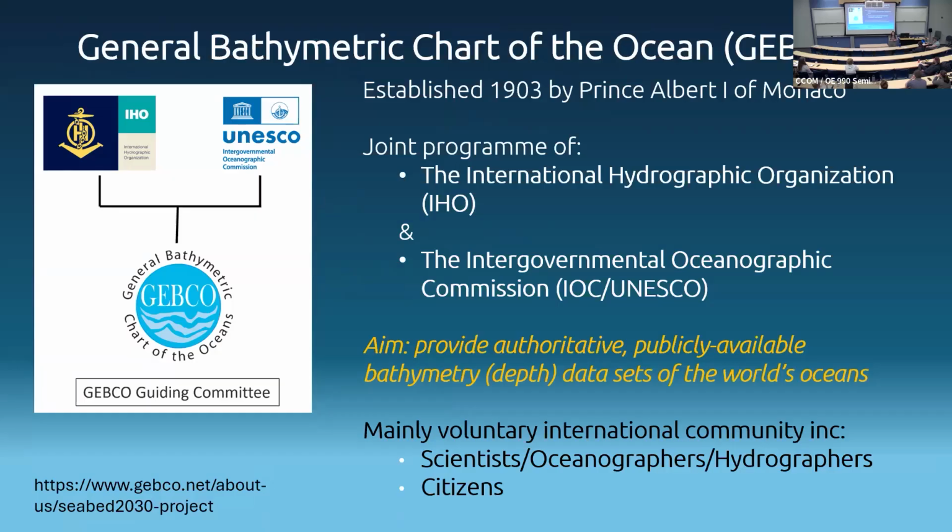We've got a whole bunch of people here that are GEBCO scholars, so they hopefully know what GEBCO is, but there's a whole bunch of other people in the room that I know are not ocean mappers. They probably don't know what GEBCO is. So it's the General Bathymetric Chart of the Oceans, established in 1903 by Prince Albert of Monaco. Ooh. This makes it sound so fancy.